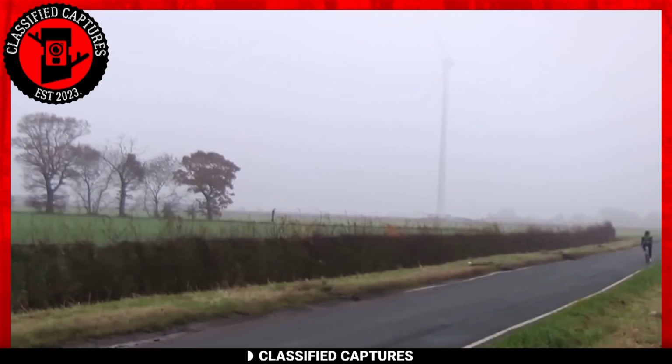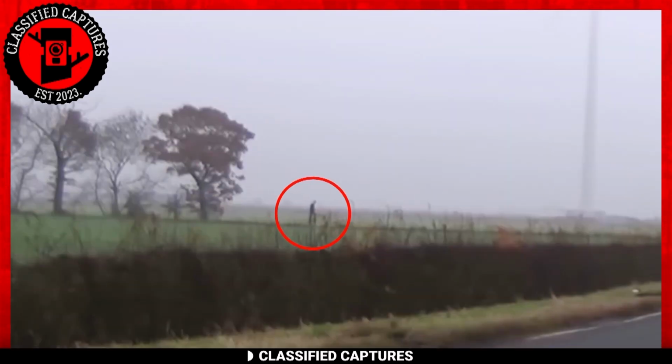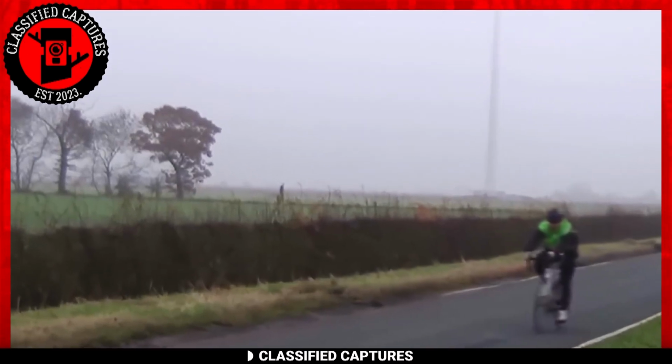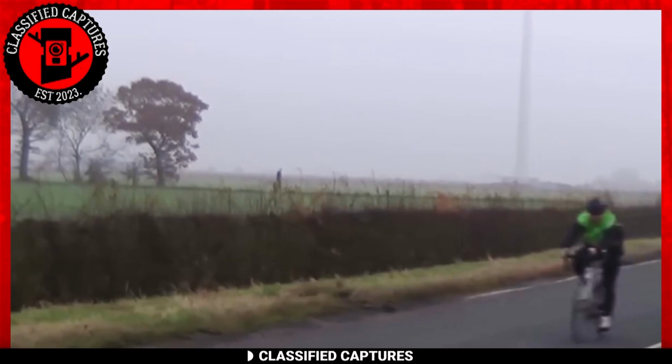In the footage, we see a young biker riding through what looks like the countryside, but if you look closely at the footage, something eerie unfolds in the background. A tall, slender figure moving through the grass. If you pay attention to the height of the creature in relation to the rest of the environment, then you can tell that the creature is very, very tall, maybe 8 feet or more. But what creature is it?